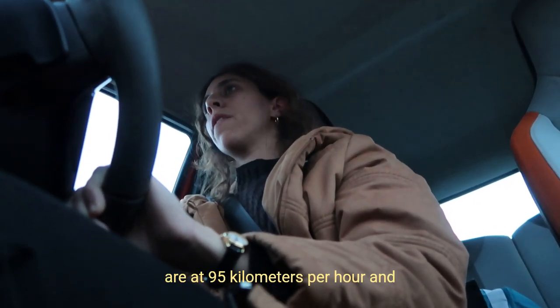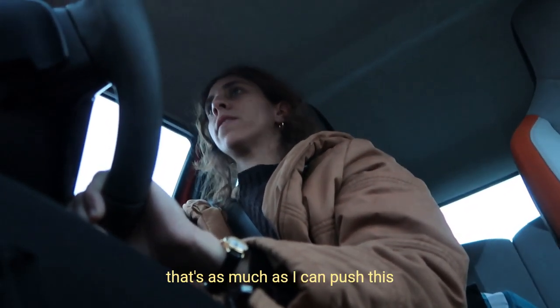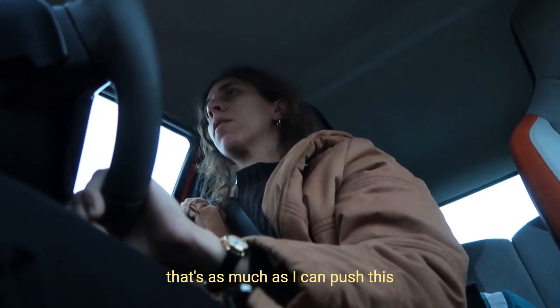We are at 95 kilometers per hour, and that's as much as I can push this car.